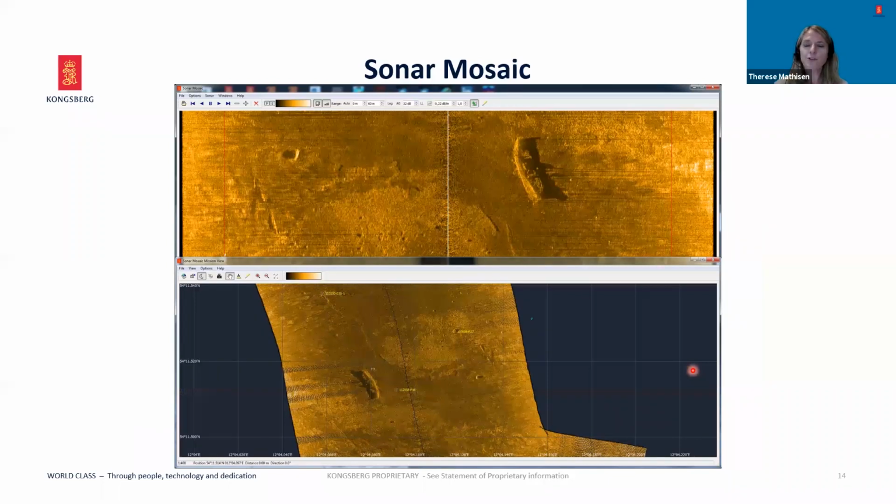Kongsberg also offers Sonar Mosaic, which is a utility software package for enhancing the SIDESCAN sonar data, making better images. Sonar Mosaic may also stitch several SIDESCAN images together, creating a mosaic of your images and making georeferenced maps with data from all your survey lines.